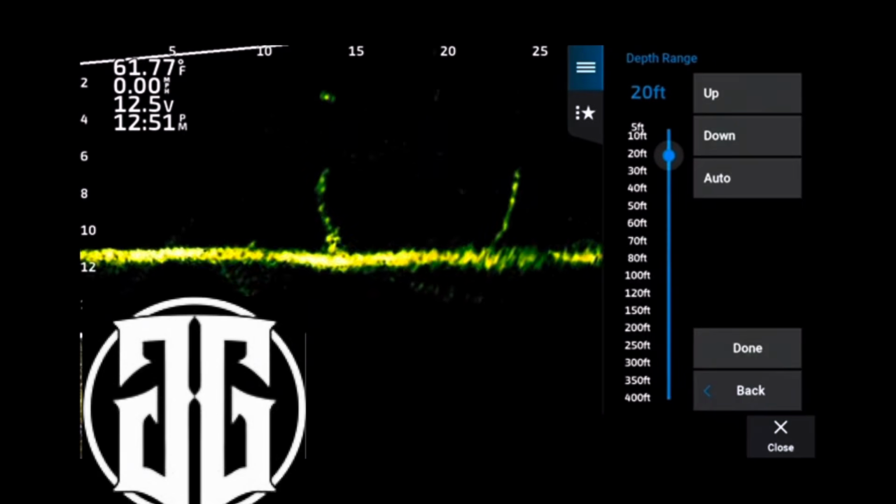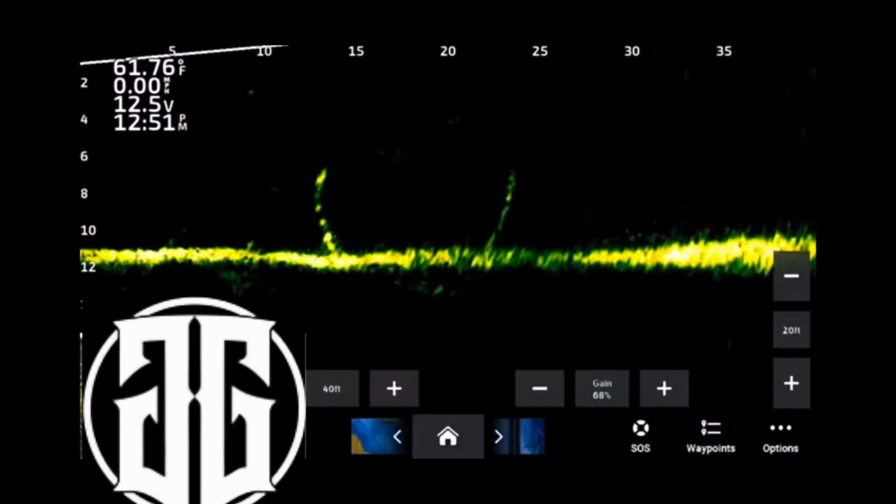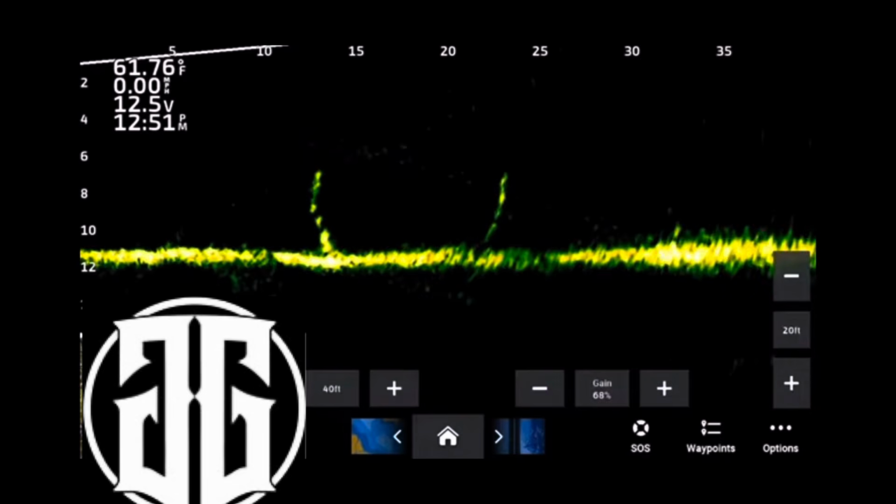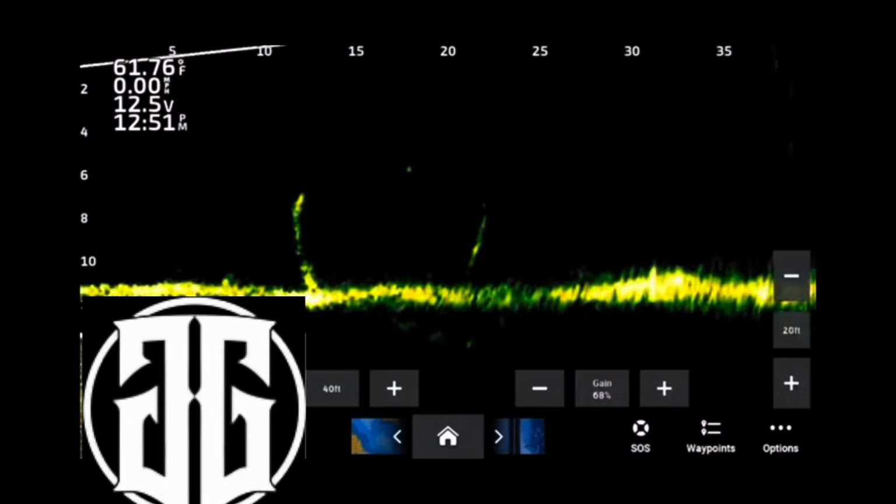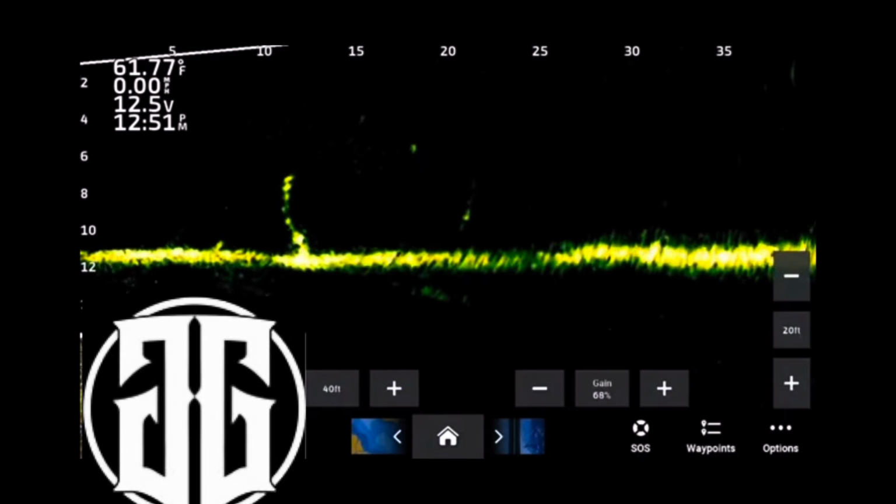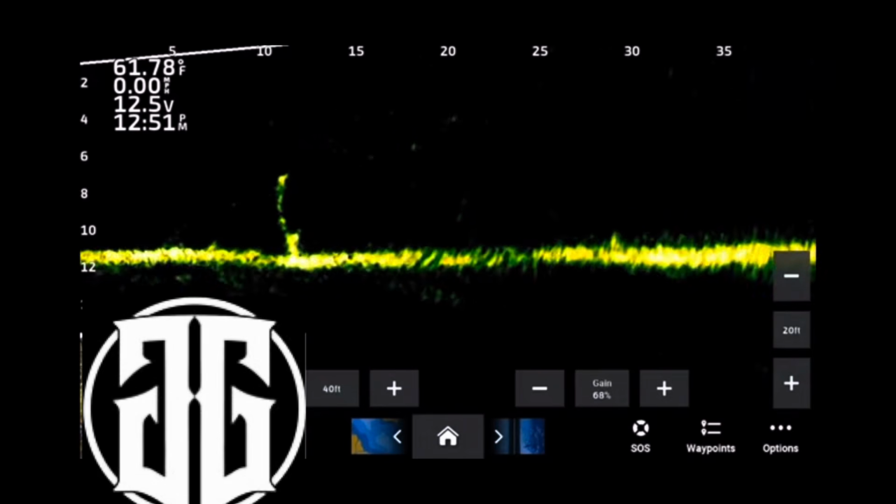And then I have noticed that not only do I get better detail with my jigs and my baits, and the fish, I'm going to get better target separation around, say, trees and brush piles and things like that. As you'll see as I'm going down, notice how that bottom got fuzzier, and it wasn't as crisp. But then when you go up, that bottom's a lot more crisp.